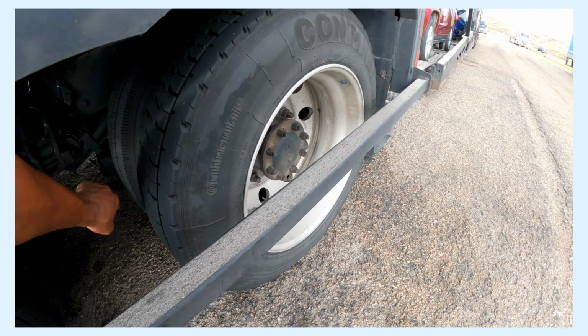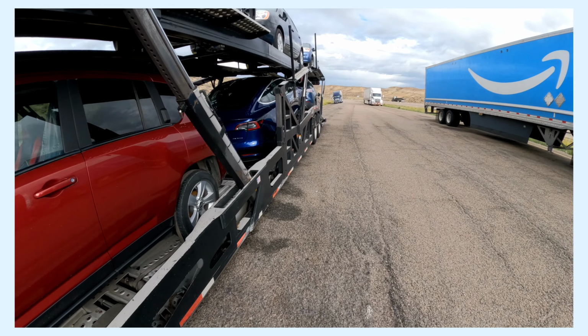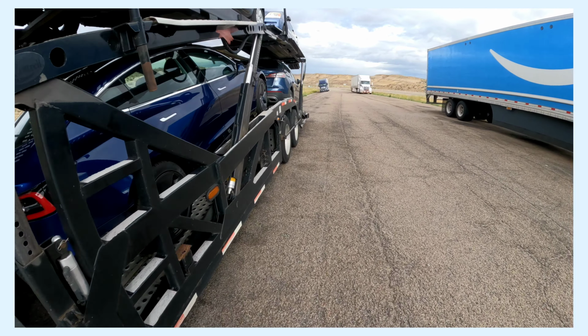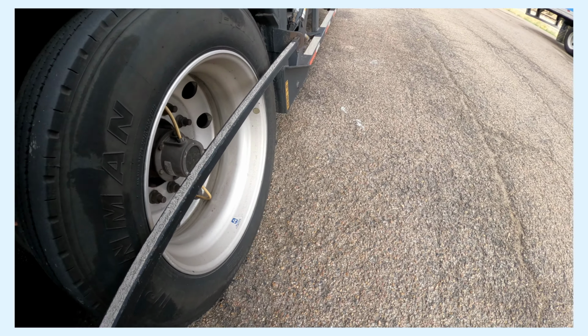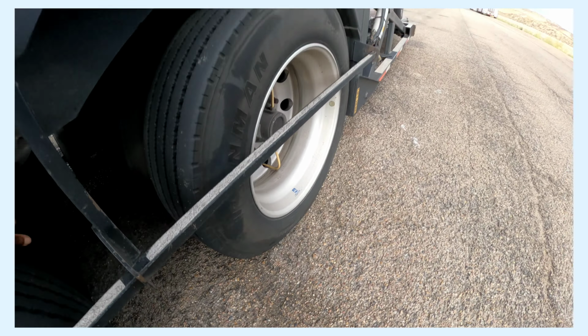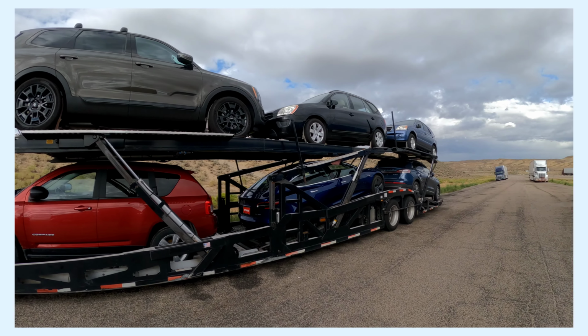So I gotta check. My tires are good. I've been doing this so long, I can basically look at my tires and touch them and just see where it's all at. So this tire, yeah, all my tires are good. Van trailers are much easier depending on what type of freight you're hauling. But this right here, you gotta always check it.